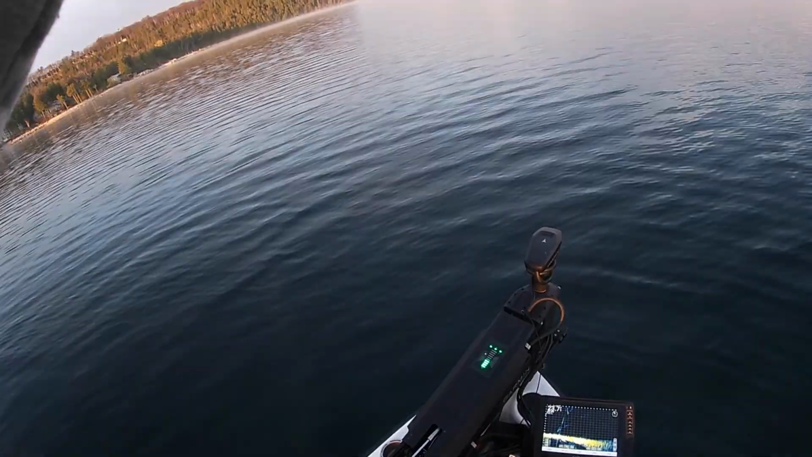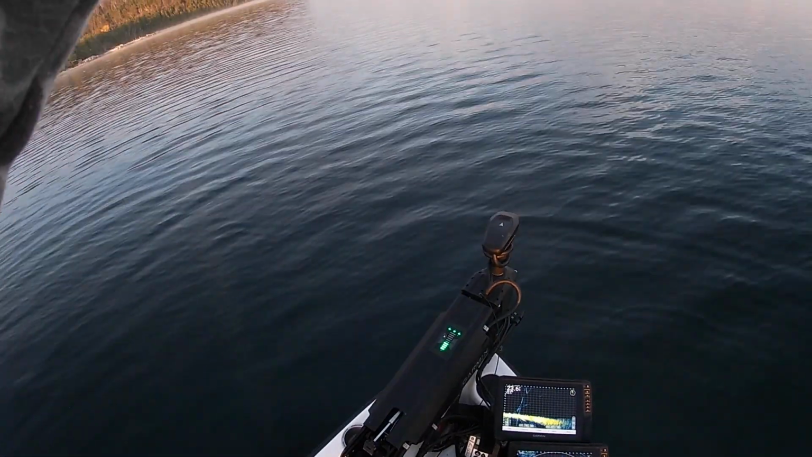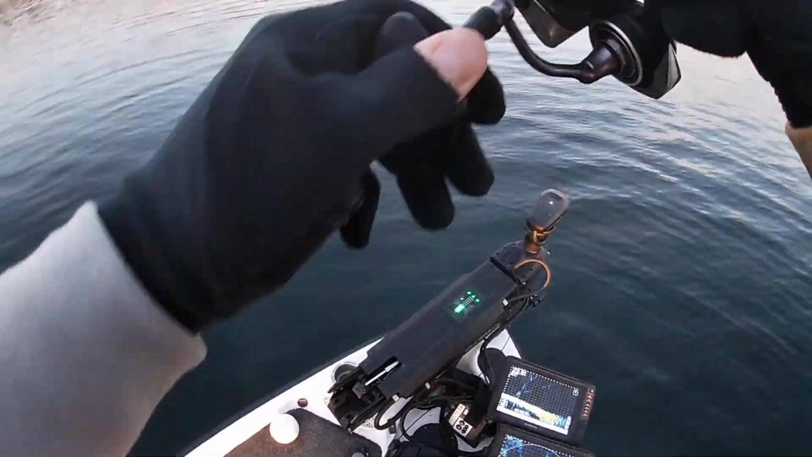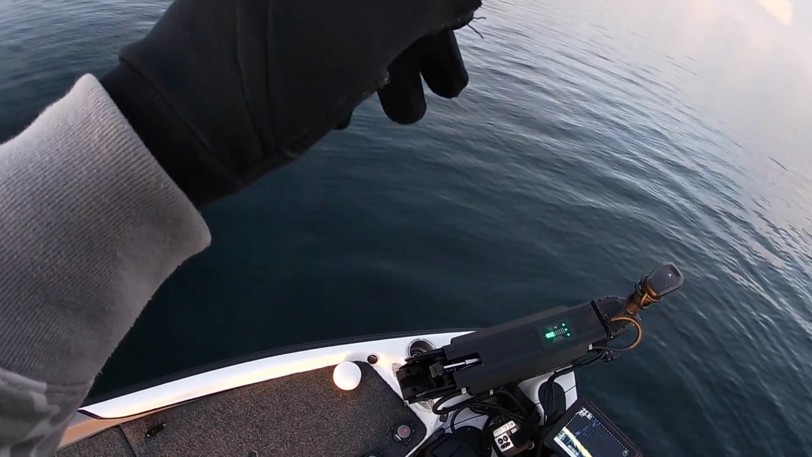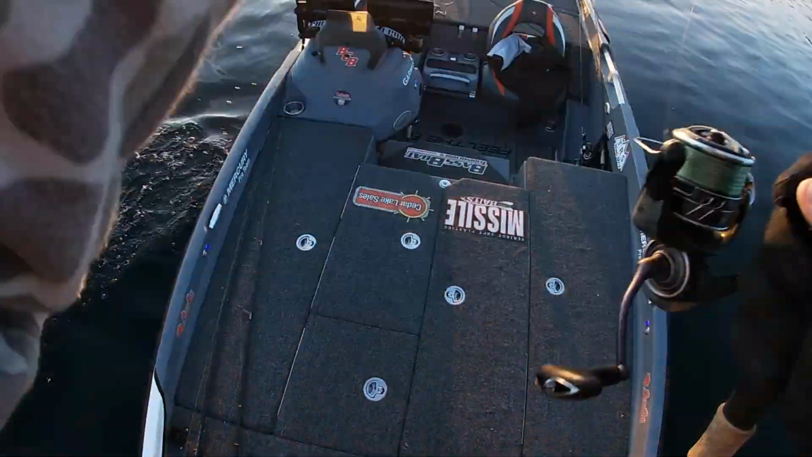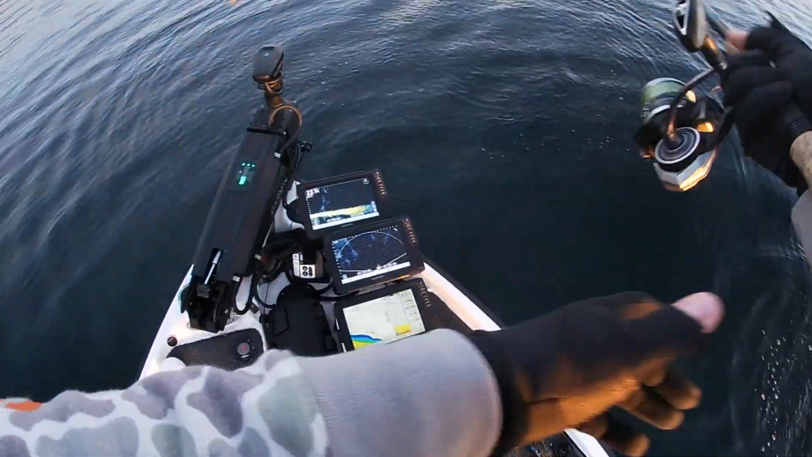There's one. Yep. Pop it off a rock. That was your very typical smallmouth bite, reaction bite. And it's not big. There it goes. But there's a couple.